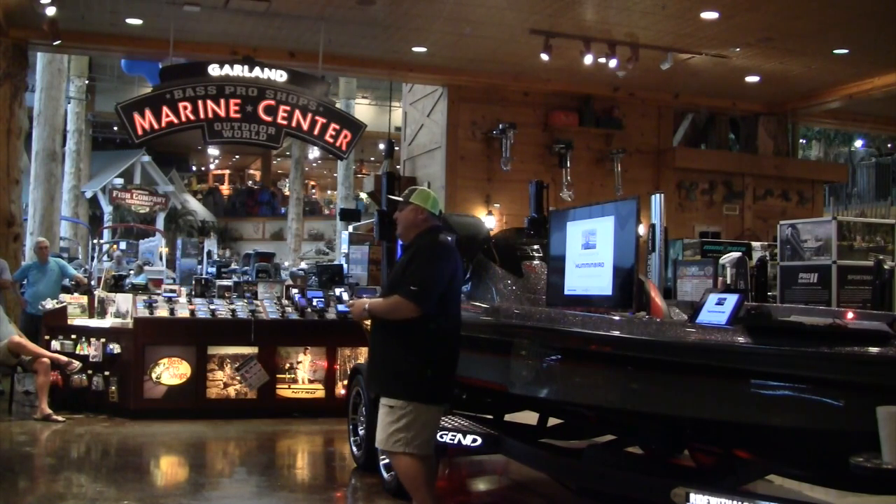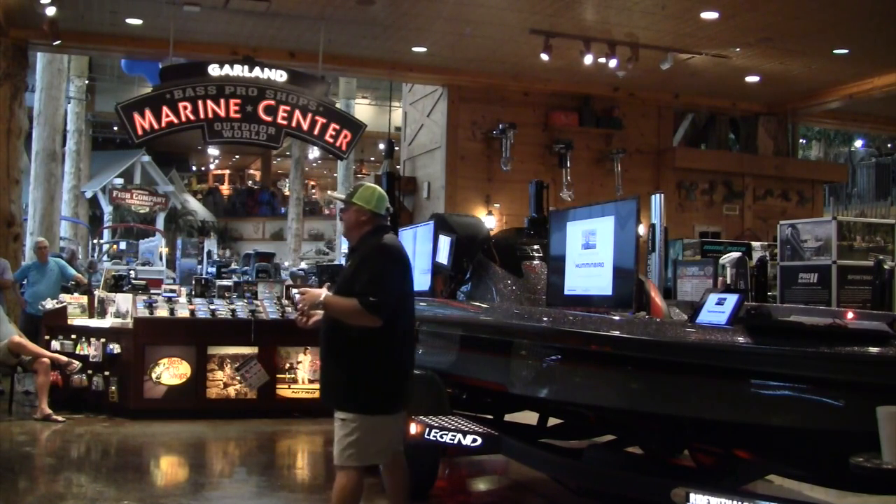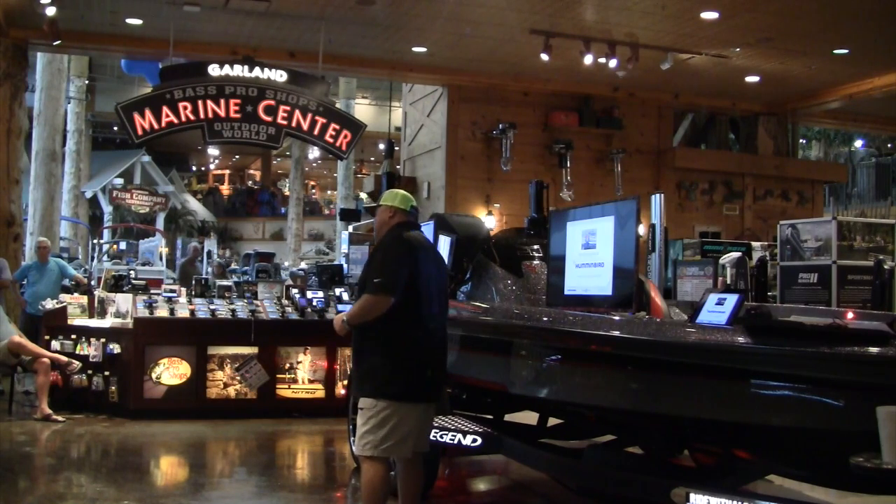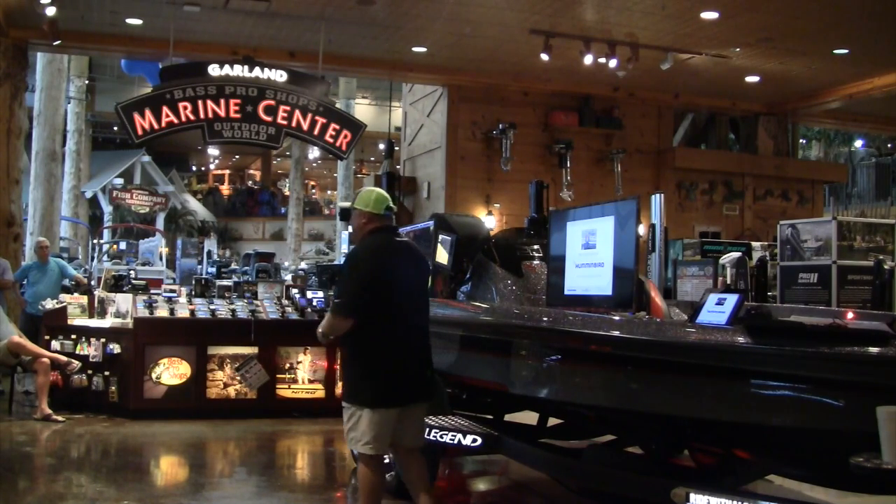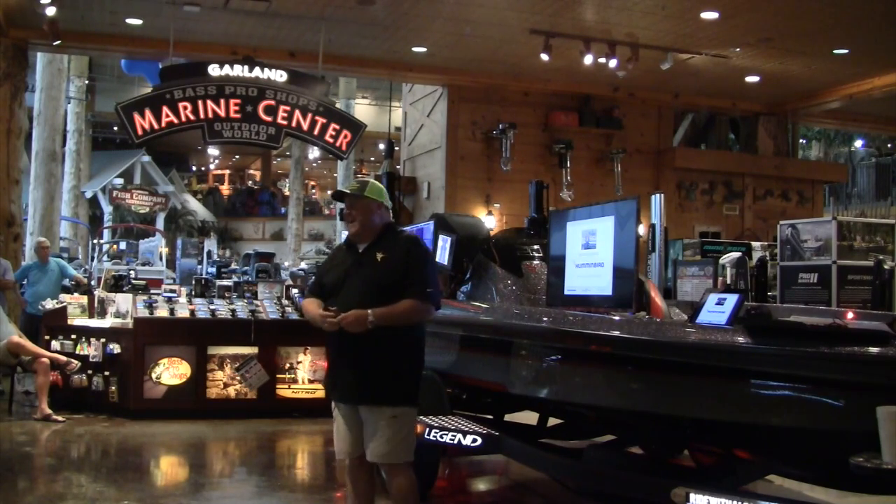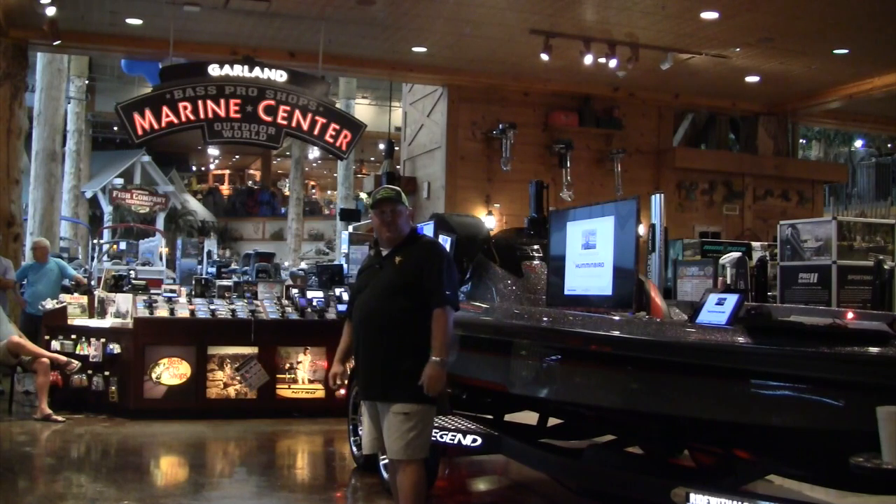But I knew some people in the Bass Pro industry that I was real good friends with, and I wanted to try to get in there. The problem is I was with Legend Boats. Now, I would have never dreamed we'd be sitting here in Garland Bass Pro Shops with a Legend boat sitting on the floor. But there's a reason why this boat's sitting here. I am a part of the Bass Pro family now as of about 3 or 4 weeks ago.